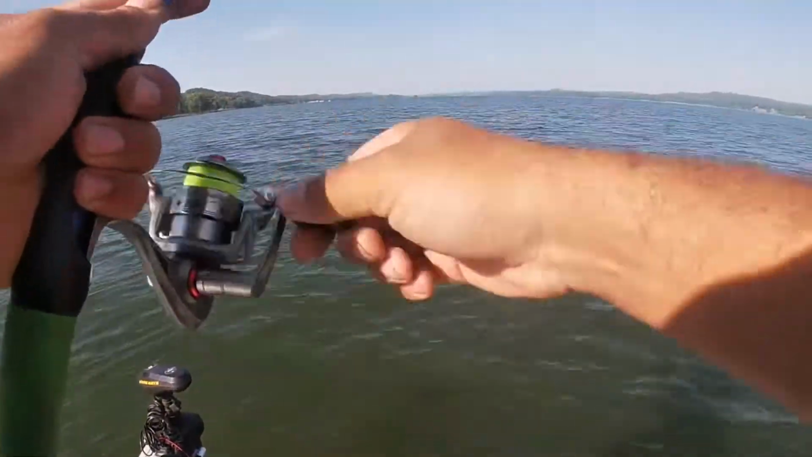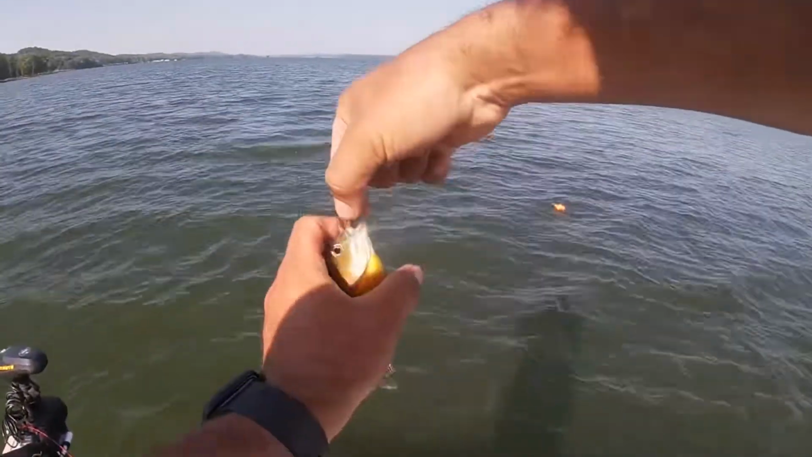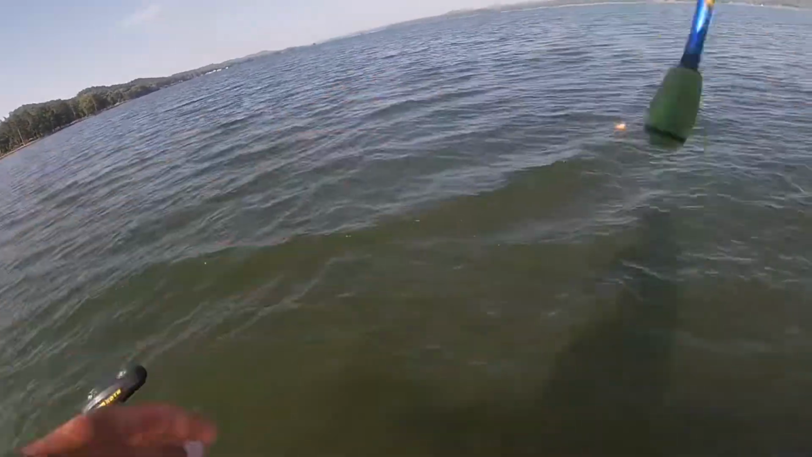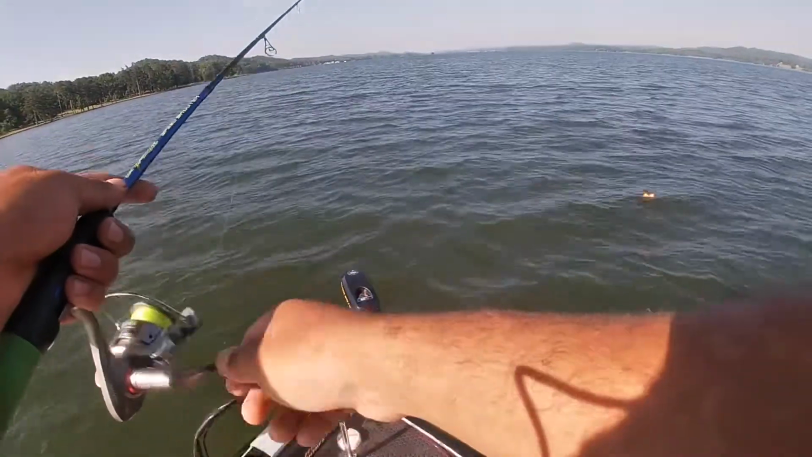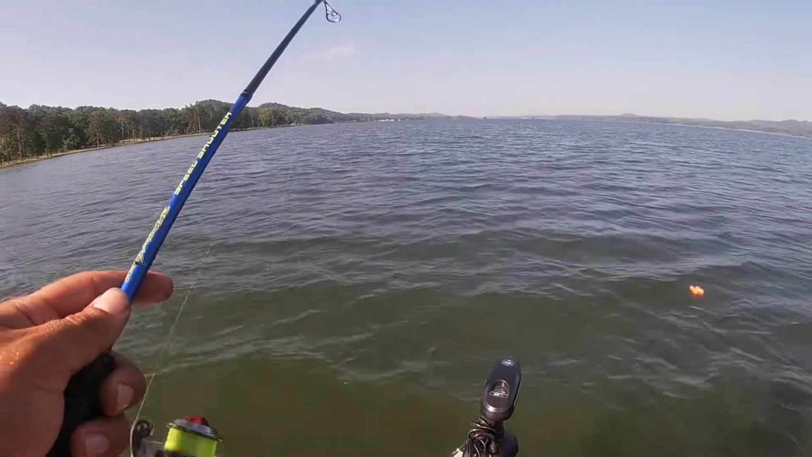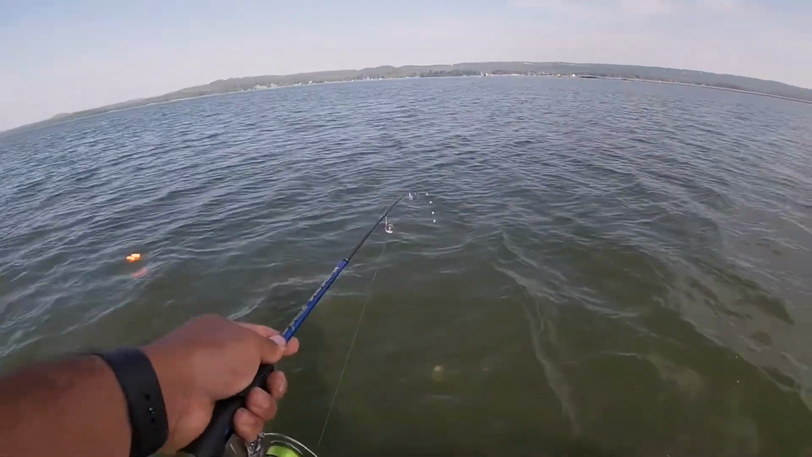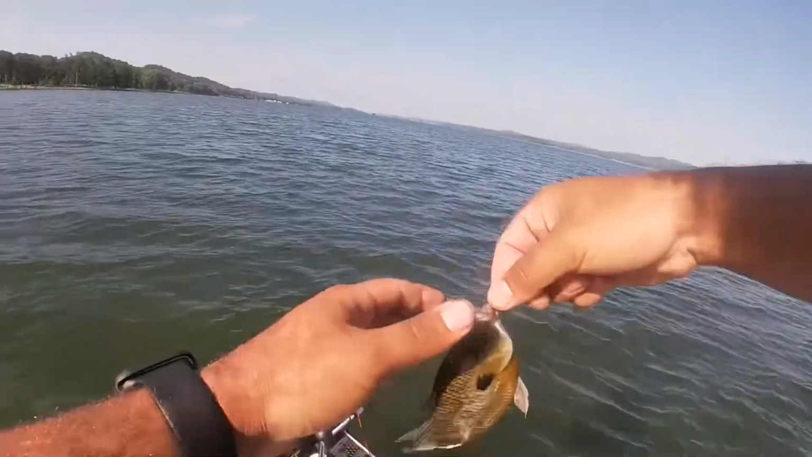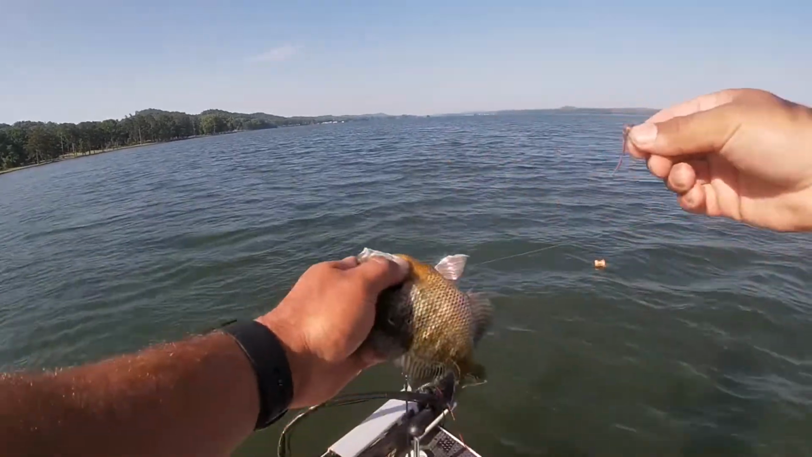Oh man, as soon as it gets down there. Like I said, the beds that we're fishing right here, man, they're loaded on it. So it shouldn't take long once again. There he is. Another small one. That one's a thick fish, but he's small, and he's peeing.